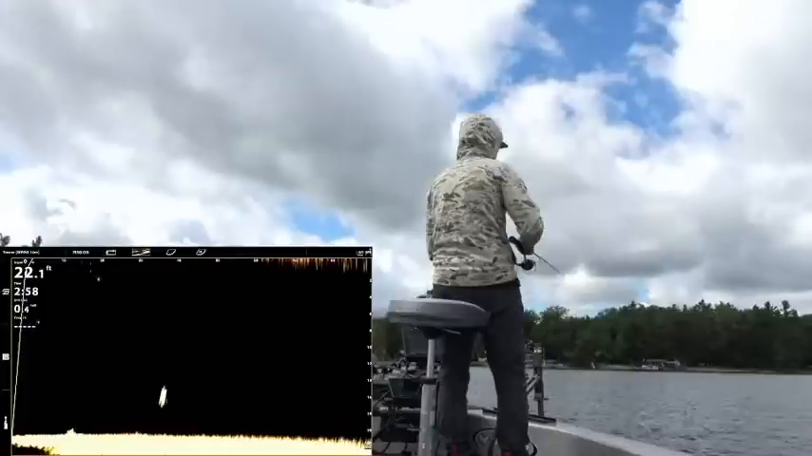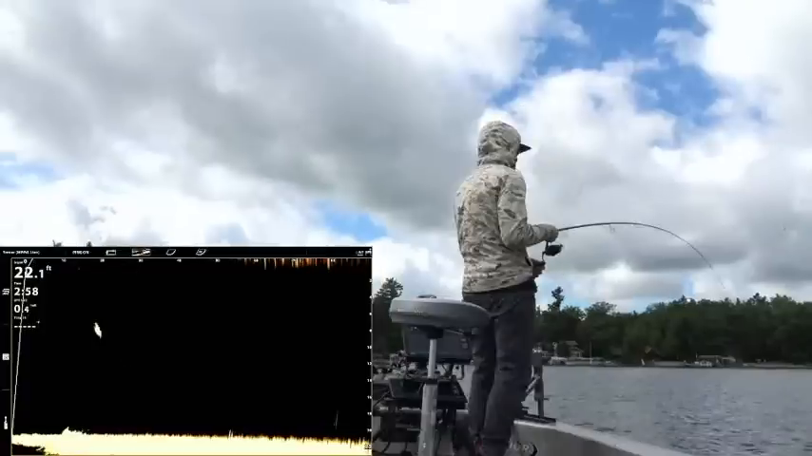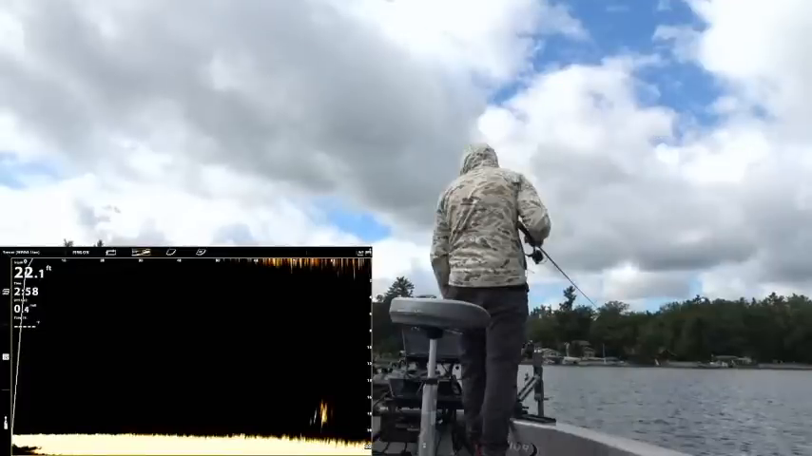Got him right there. Wow, dude. That's feeling big too. It's straight up going down now. For all that work. Another really nice fish too. They're literally just roaming this flat out here.